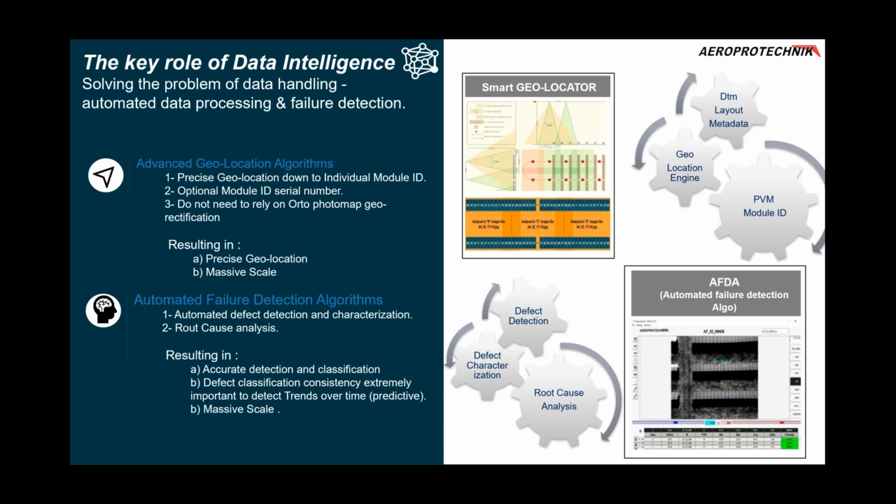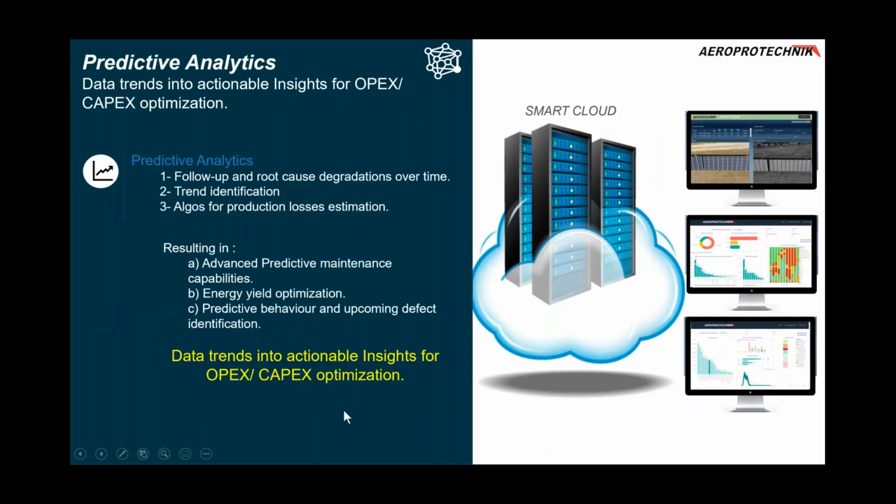Okay, so let's go now to predictive analytics. I think everyone is looking for it, including myself. So predictive analytics. At the end of the day, what we are looking at is what we believe is the way to transform these data trends into informed decisions.